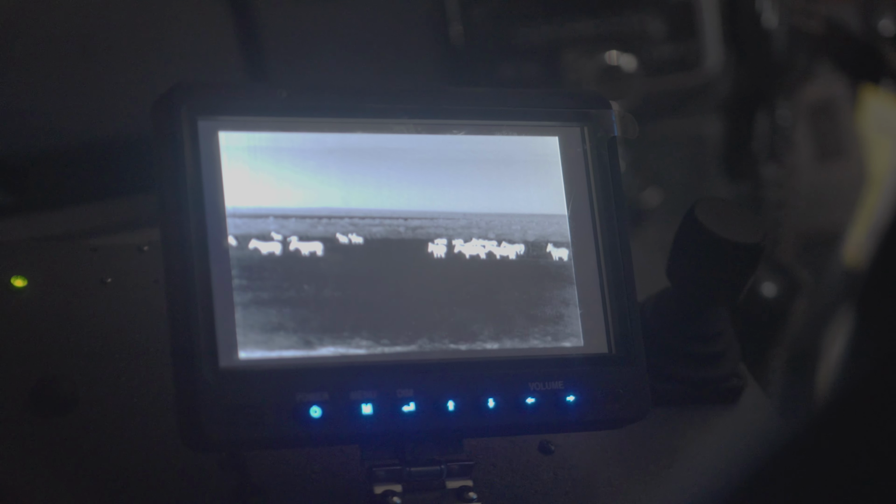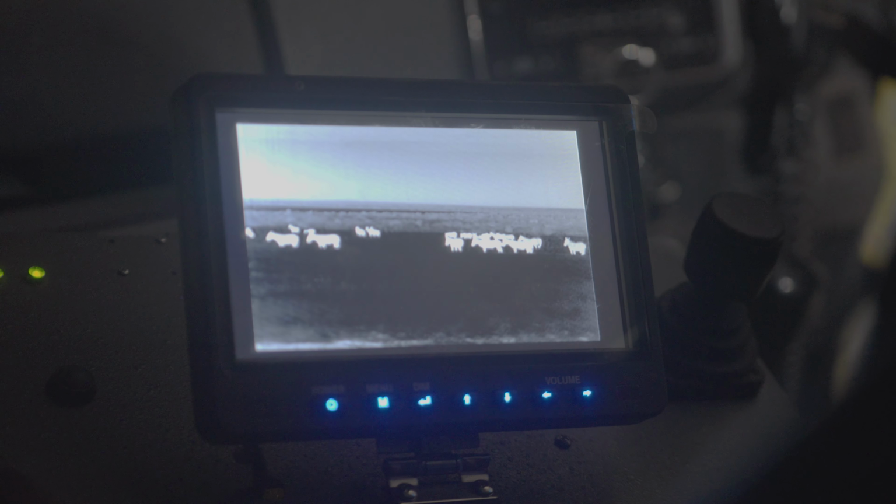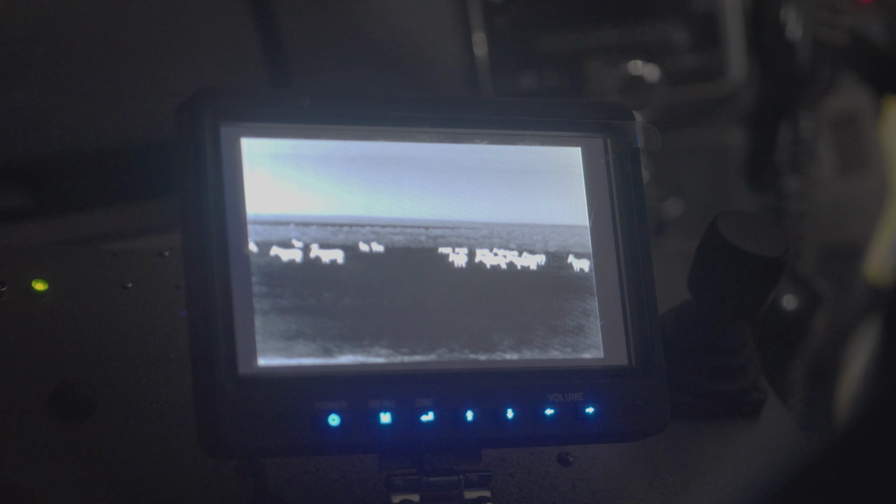So whereas before, the rangers could do their work easier during the day when they could see, and at night it got very difficult because they could only see as far as their headlights or as far as the torch or flashlight that they were carrying. These cameras will allow them to do the same work day or night, regardless of if the sun is up or down.